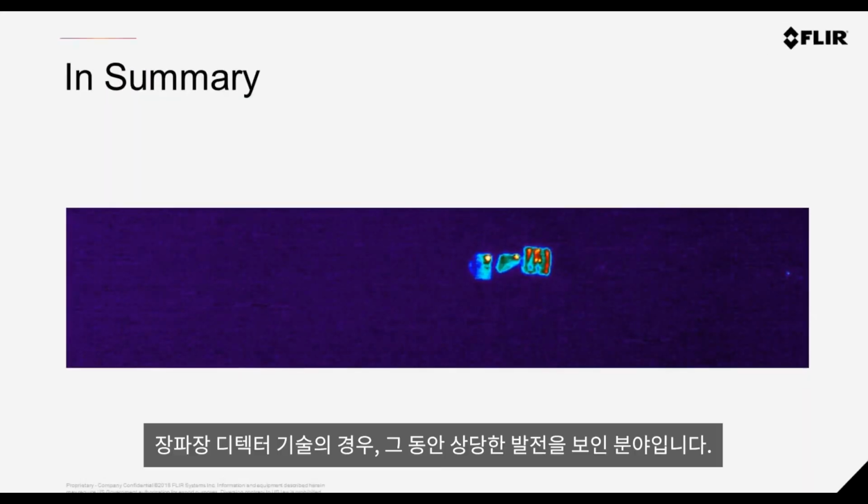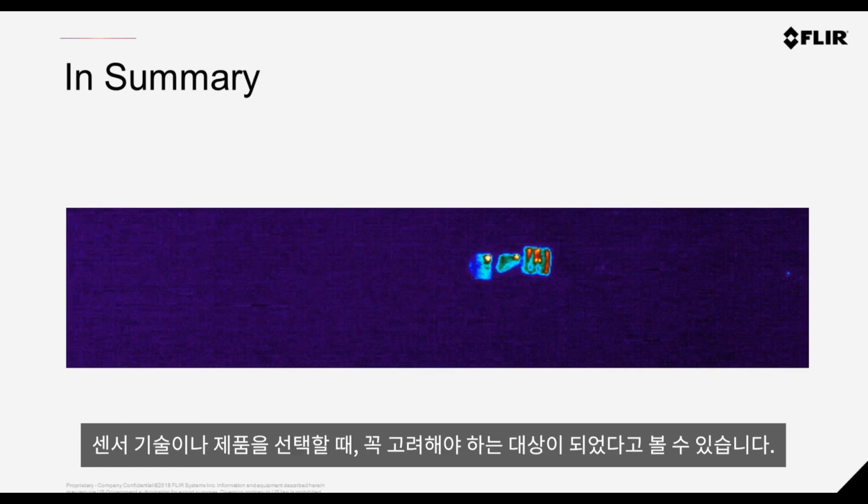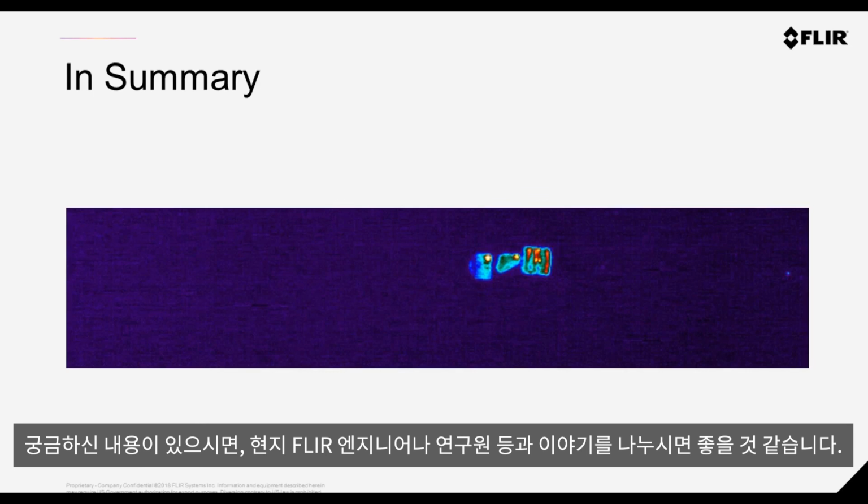So in summary, the long wave detectors, it's an exciting evolution. It's been changing over the last few years, and really we're seeing it become a little bit more mainstream, and definitely a good consideration for a sensor technology. But certainly take time to talk with your local FLIR engineer or scientist to discuss that in a bit more detail.